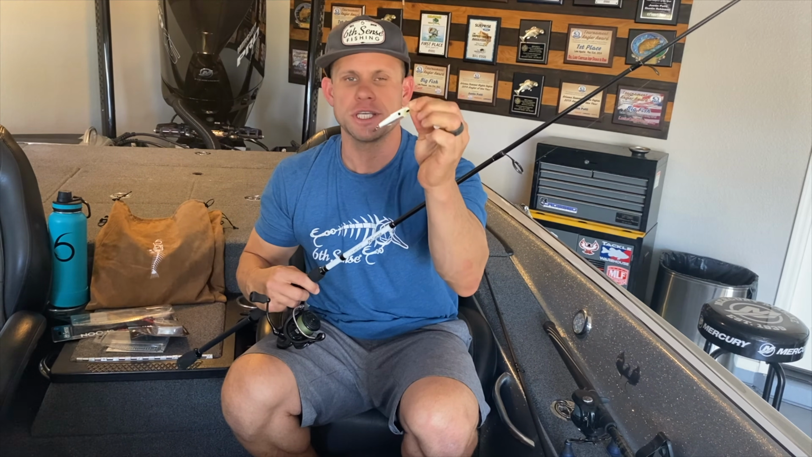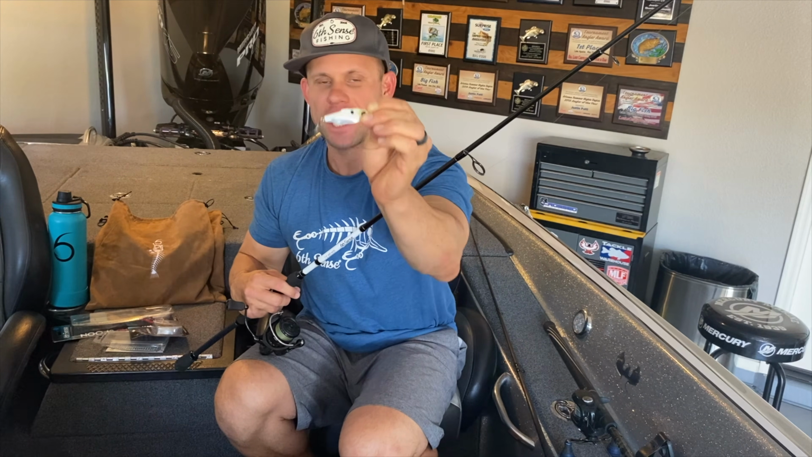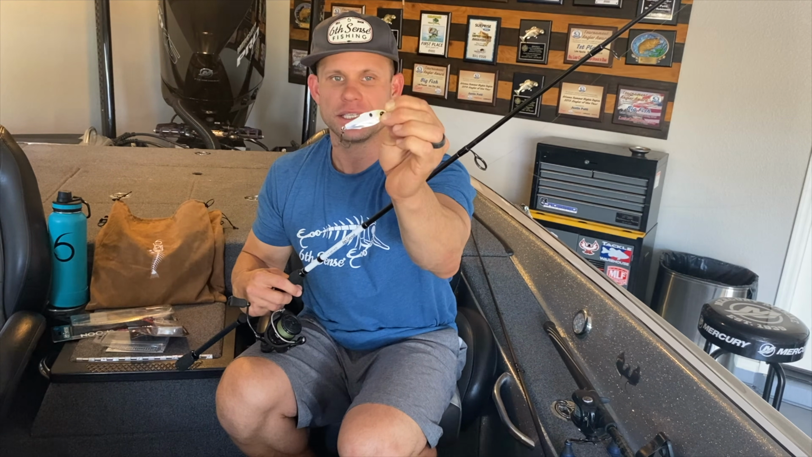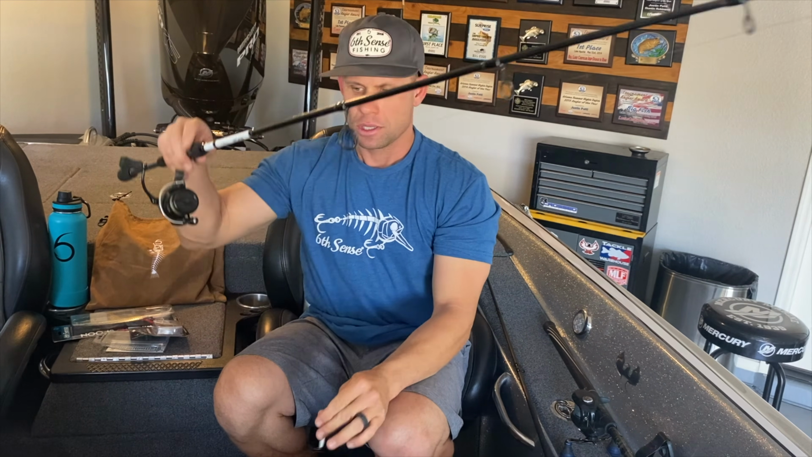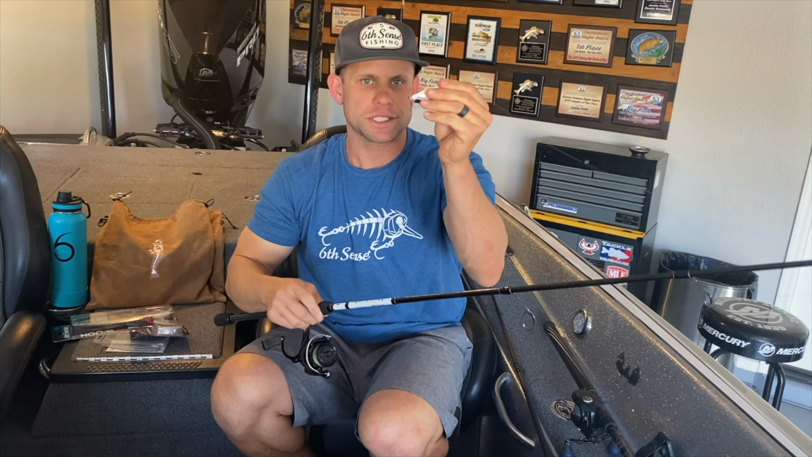Where this type of spooning excels is when the fish are keyed in on a small bait, okay? This profile here matches the hatch exactly, the little threadfin shad that they're eating pretty much all year long. You want to drop it straight down to them, and you want a pretty erratic jerk, okay? You want that fish to commit to that spoon or react to that spoon. This spoon's gonna sink fast, so just nice little pops, okay?